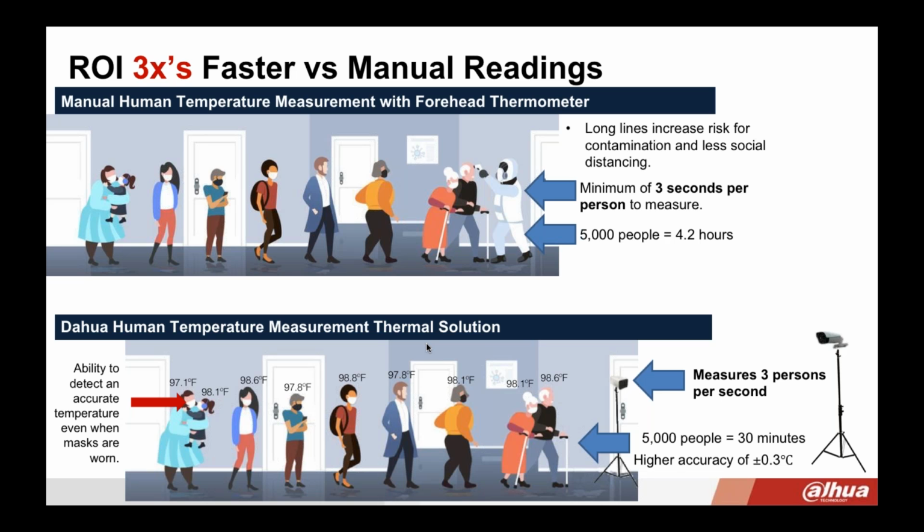Like I showed you in that video, it's going to read anybody, even if they're coming through with a mask or a helmet or they have glasses on. You're still going to be able to get a very accurate reading.